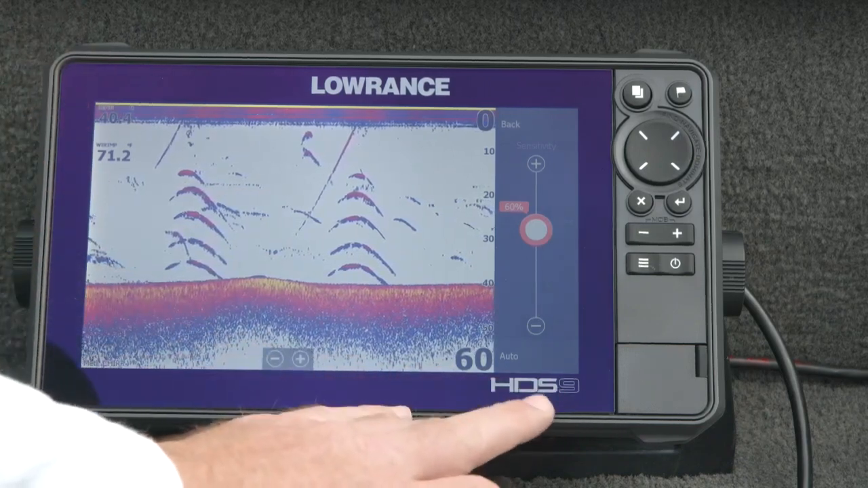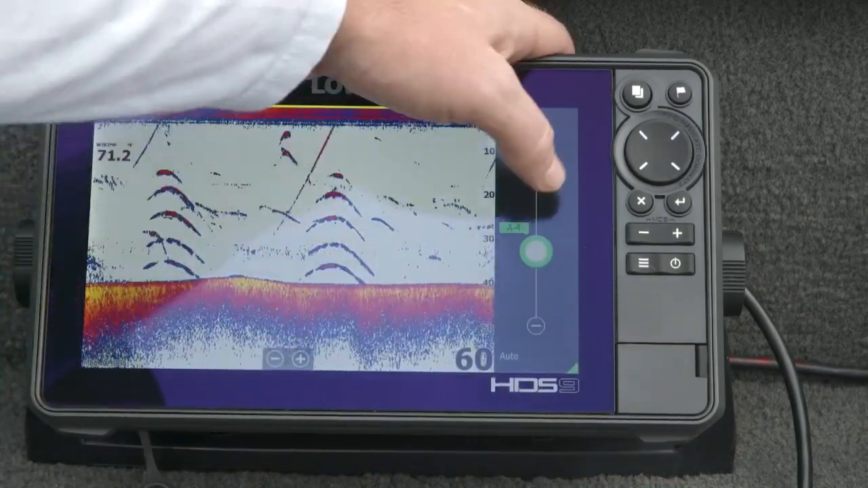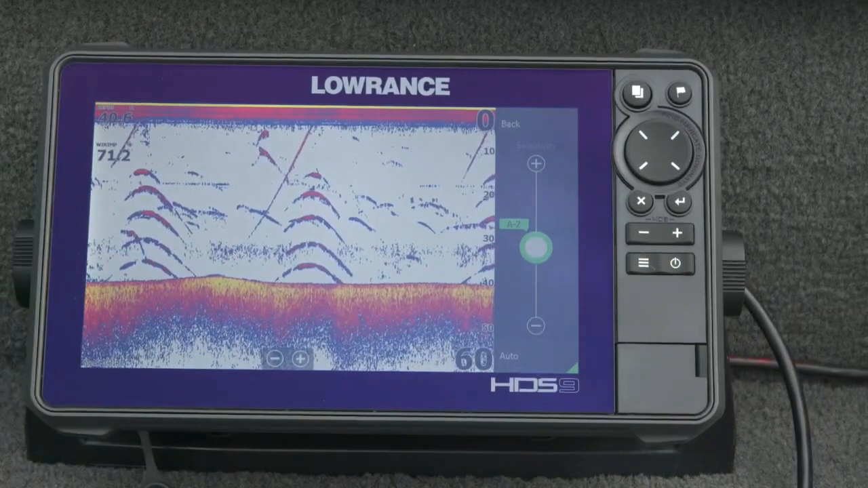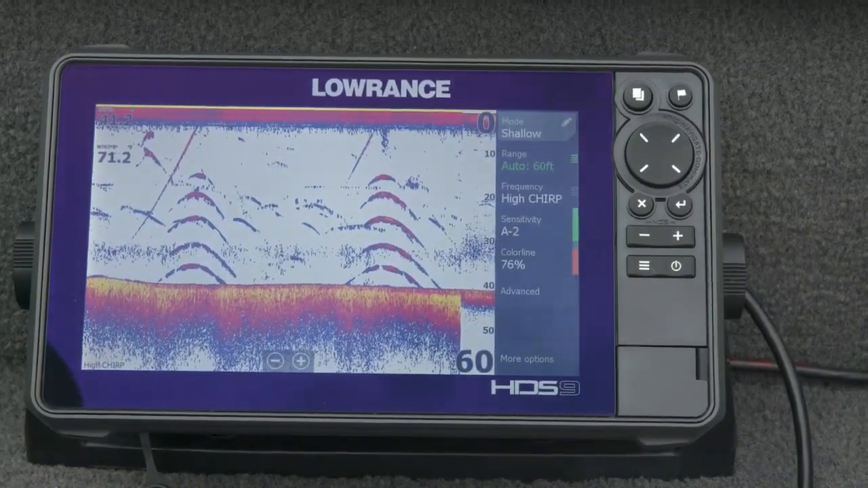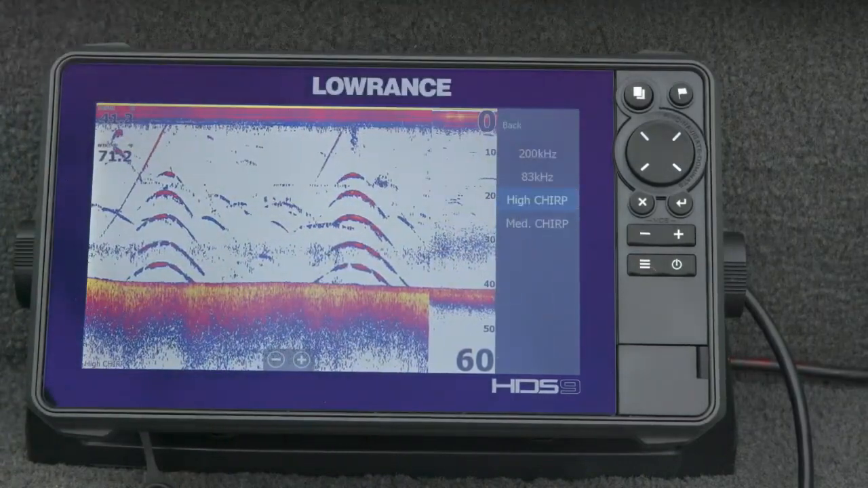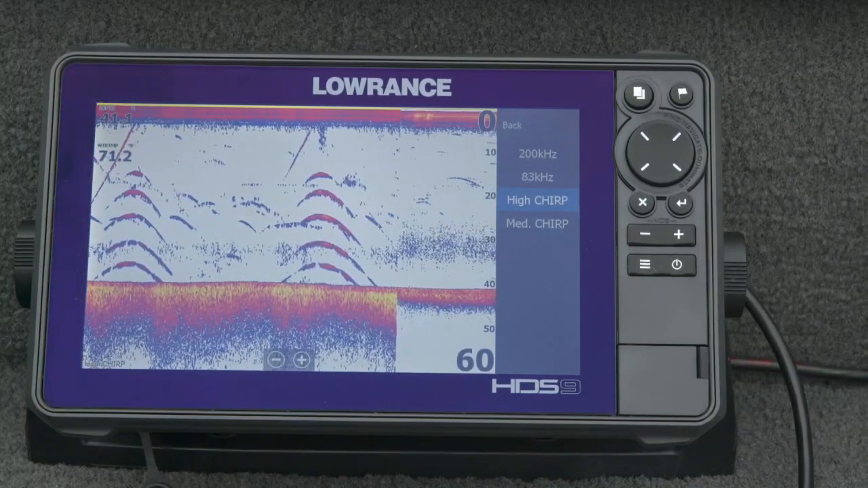I think it's a lot easier to get lost in the settings versus just leaving it in auto, letting the unit do the work for you, and then biasing up and down with auto plus and auto minus to get the picture and the amount of information that you're accustomed to seeing, your personal preference. So some of the other settings in here: we talked about auto sensitivity, and that to me is the biggest one for an angler to know besides frequency. The transducer connected will tell you what frequencies it's capable of doing. This one will do 200, 83, or high chirp or medium chirp.